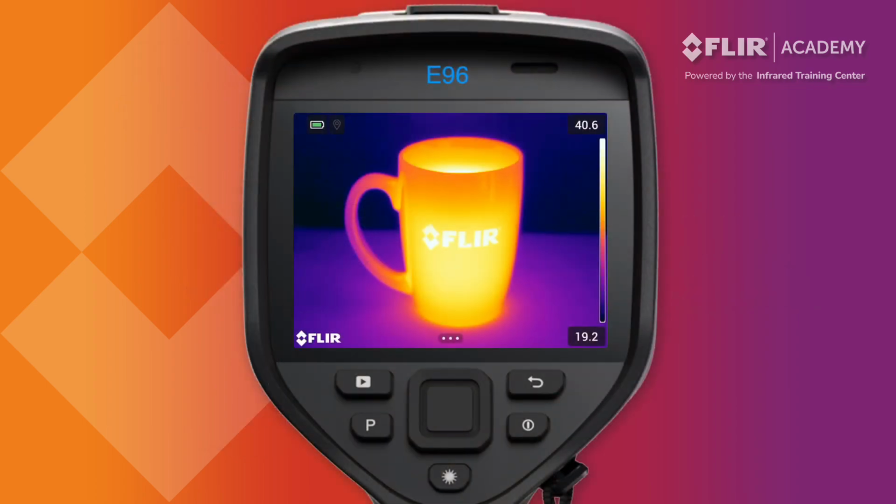To capture a thermal image, set the recording mode to single shot, point the camera at your target, frame it properly, adjust your focus, and pull the trigger. This captures both a thermal and visible light control photo. In video mode, pulling the trigger starts a recording. Press it once more to stop recording, and the video file will be automatically saved to the thermal imager.